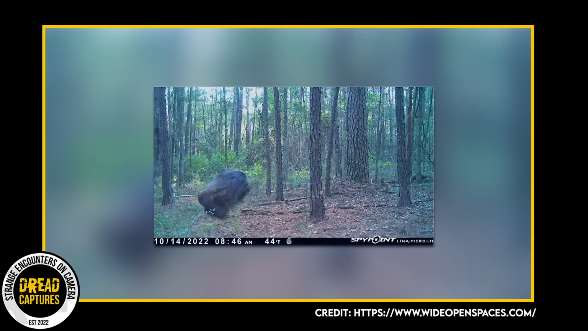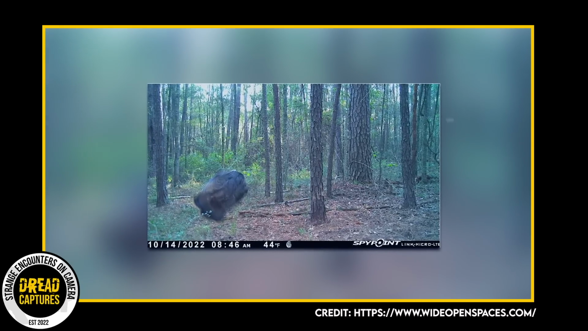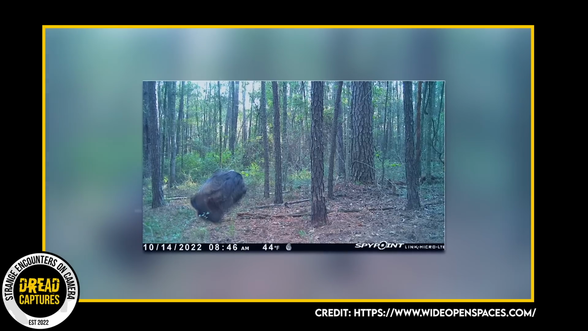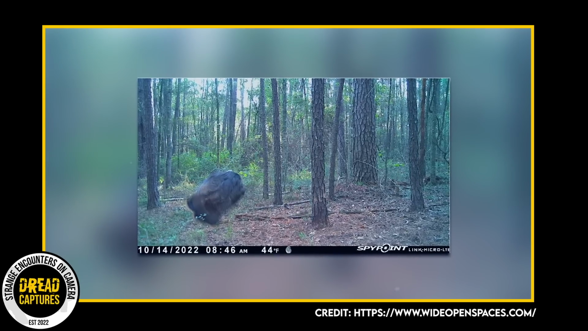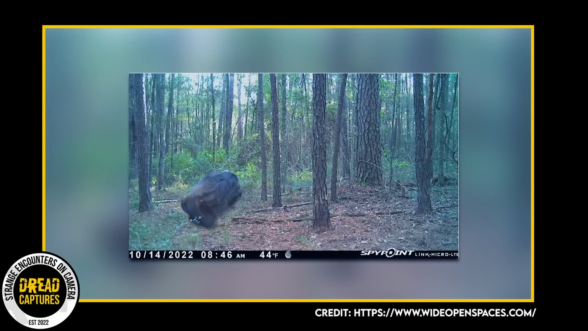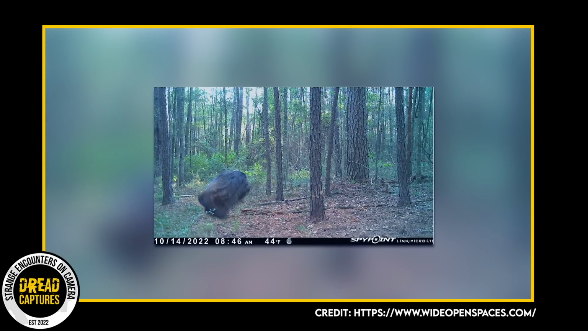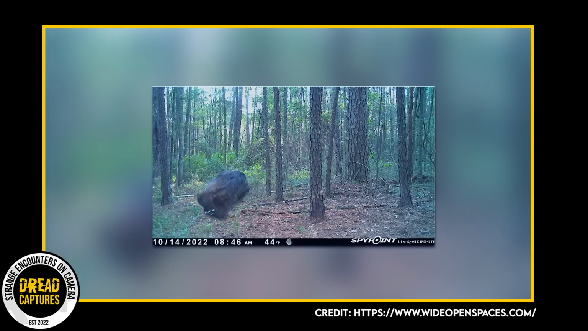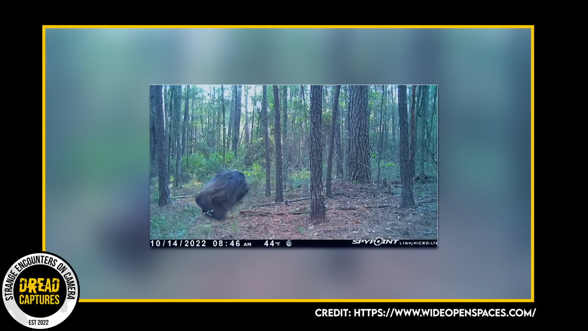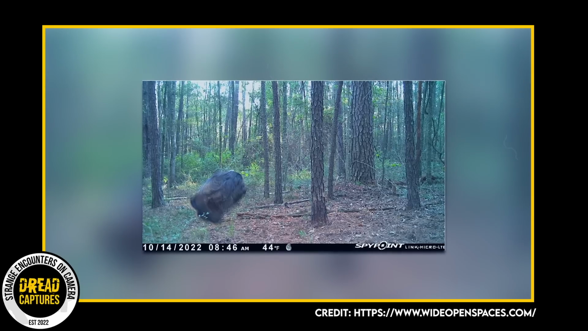This picture hit social media and caused a minor frenzy in the southern United States. Trail camera footage from October 14th of 2022, taken in southern Louisiana, left a lot of people scratching their heads. In the picture, you can obviously see a big ball or a mound of hair, and honestly, it may be just that. Or it could be something else.